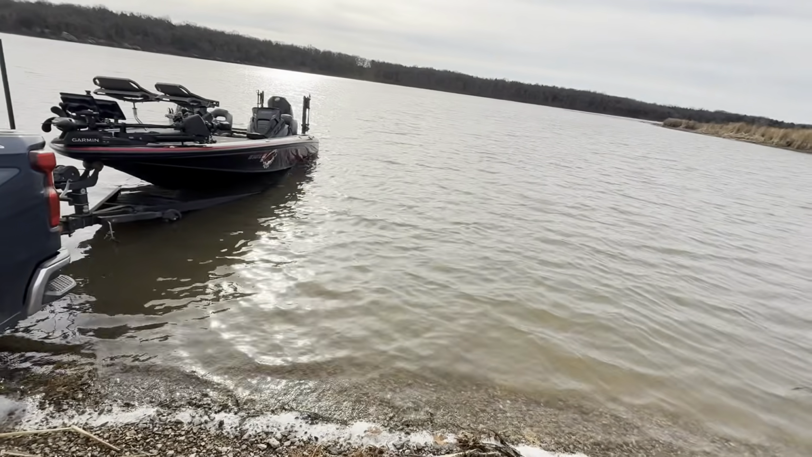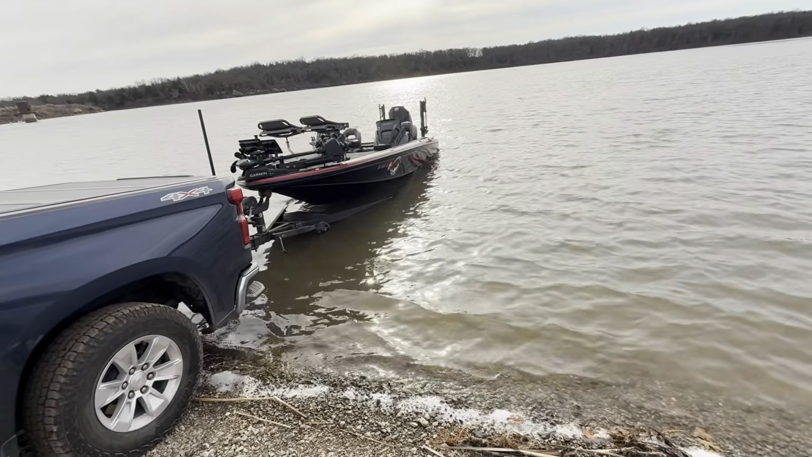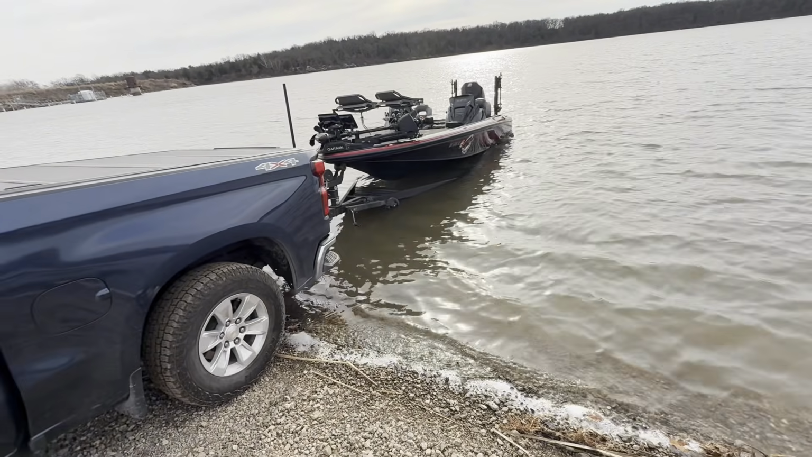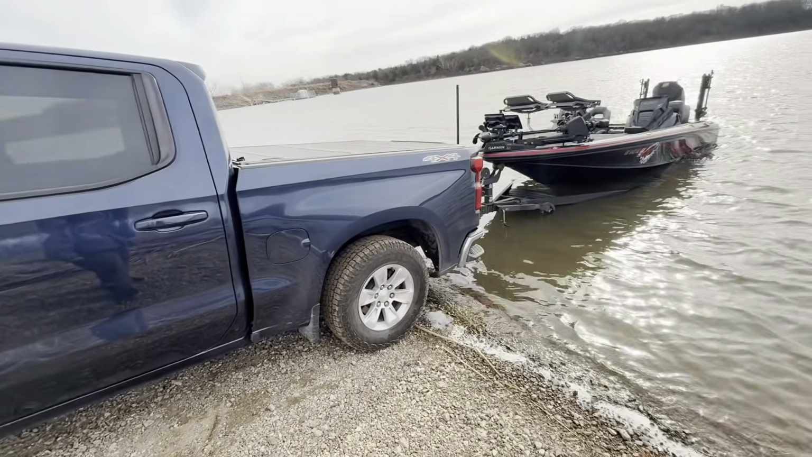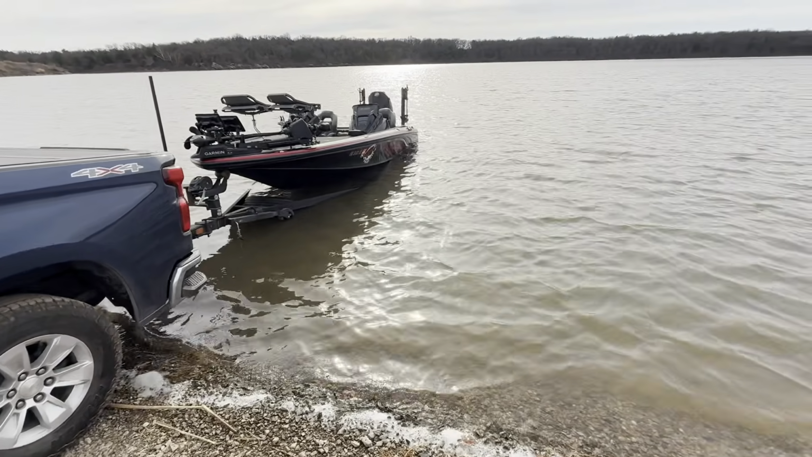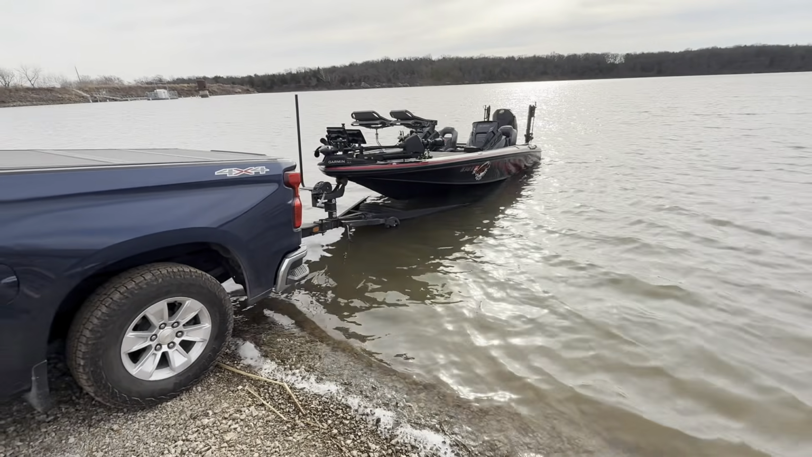I started to put in at that other ramp and I started to back down and my trailer fell off the ramp. My axle got stuck, but I was able to give it a little bump and go and put it in four-wheel drive, and I crawled right up out of it, thank goodness. But found another ramp down here by the dam, so this one seems a lot better. Little gravel ramp, but I got in just fine. So let's get this boat unhooked and go find some fish finally.